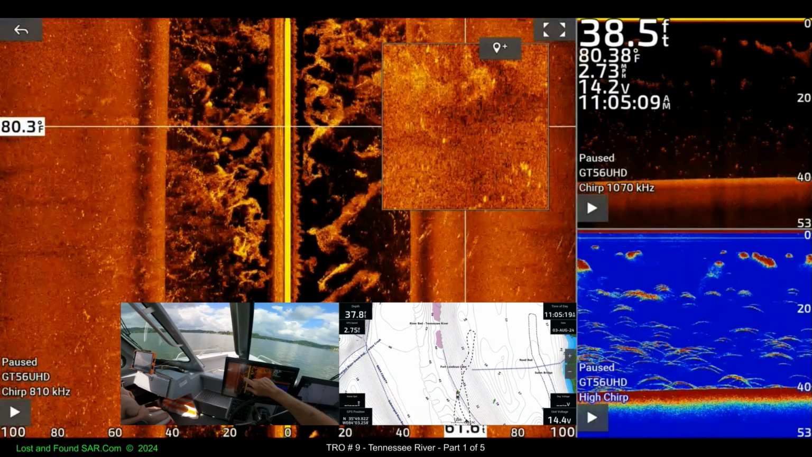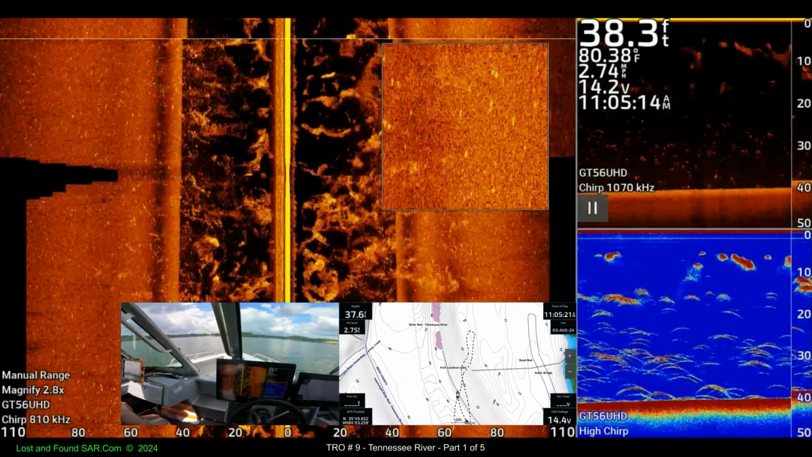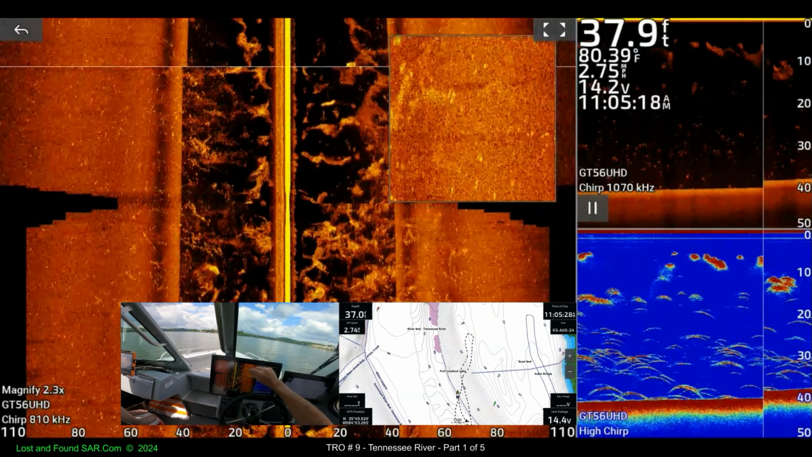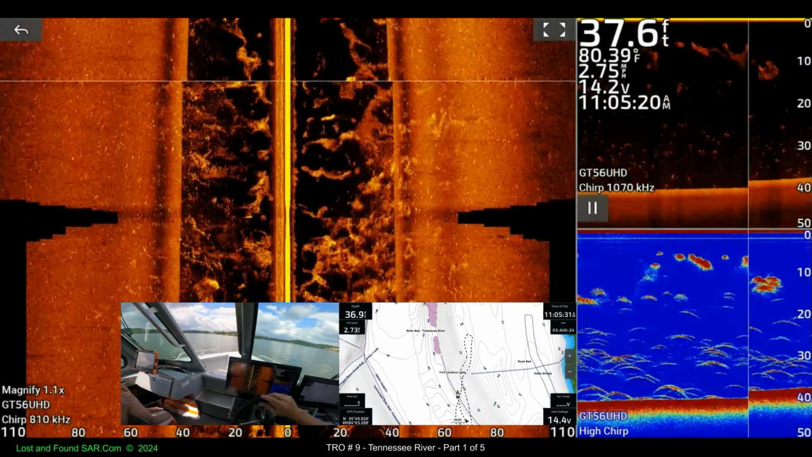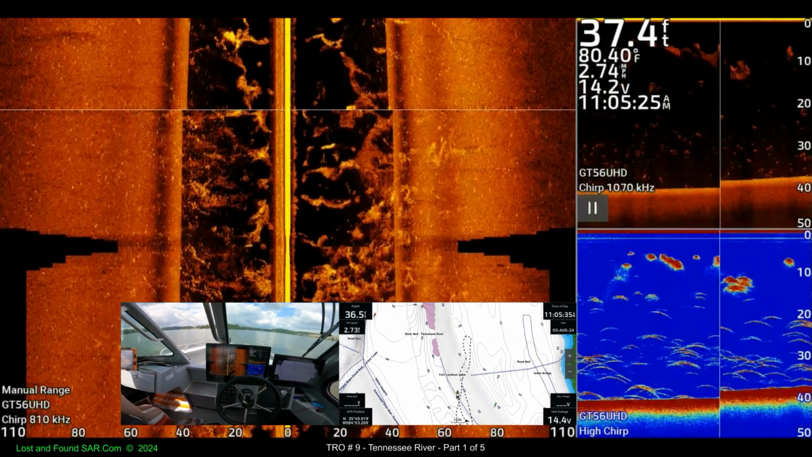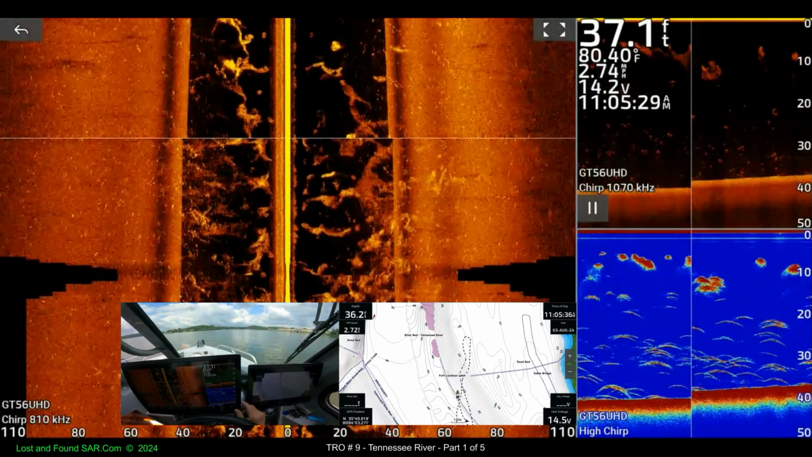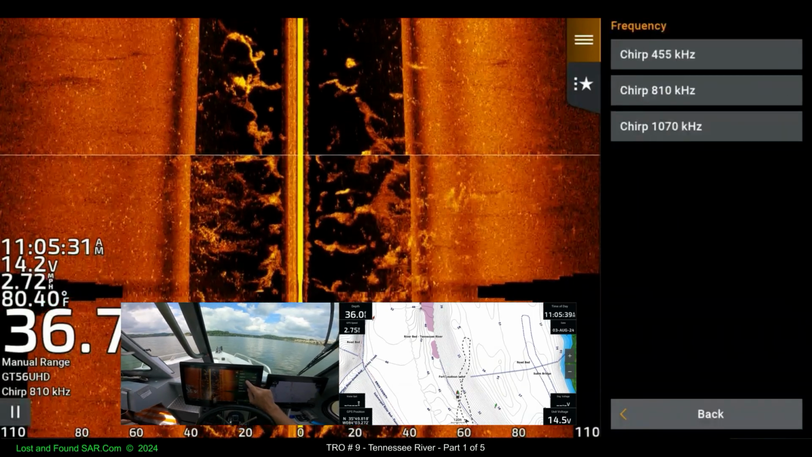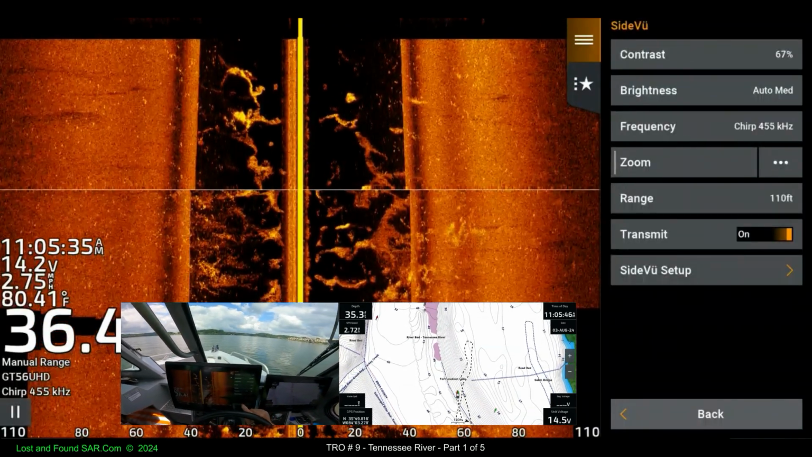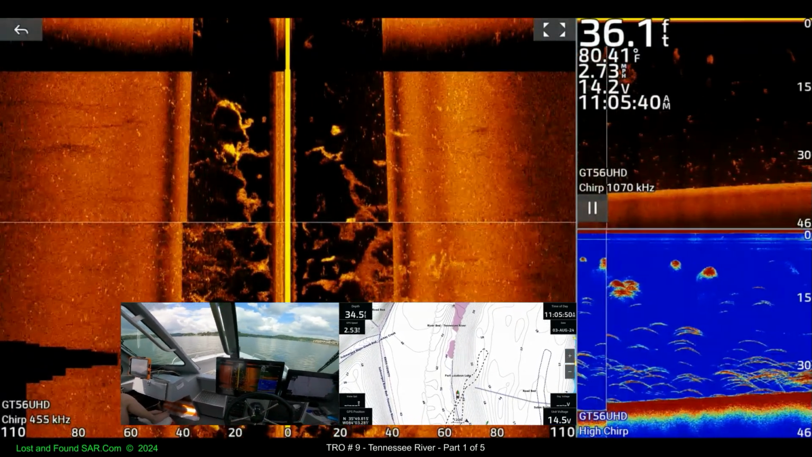How did I clear my screen now? Right here. I can't get that off there now. You got to scrunch it closed. Let's scrunch it shut. And then back. Well, I didn't like that. So let's go back to side scan. Again, options. Frequency. 455. Back. Let's see what that does.